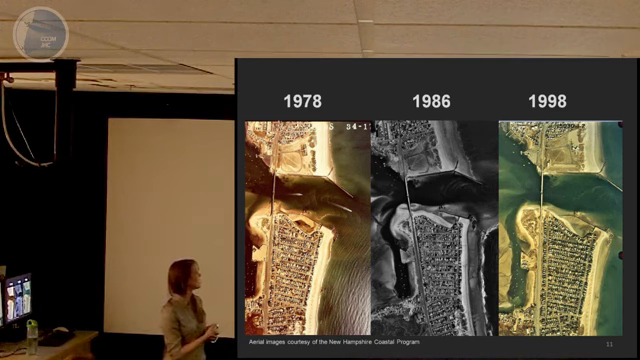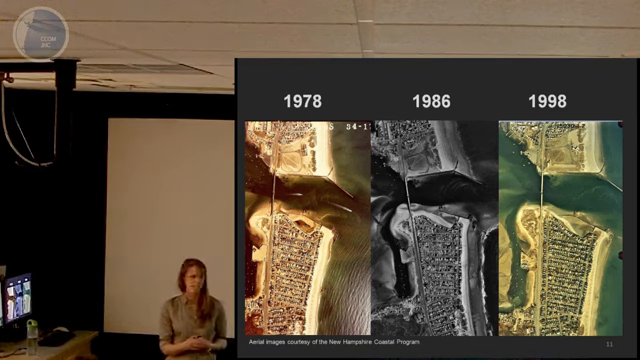So these are aerials from 1978, 1986, and 1998. And you can see the presence of these bedform structures in all of these aerials. And between 1978 and 1986, the Inlet navigation channel was dredged 3 times.